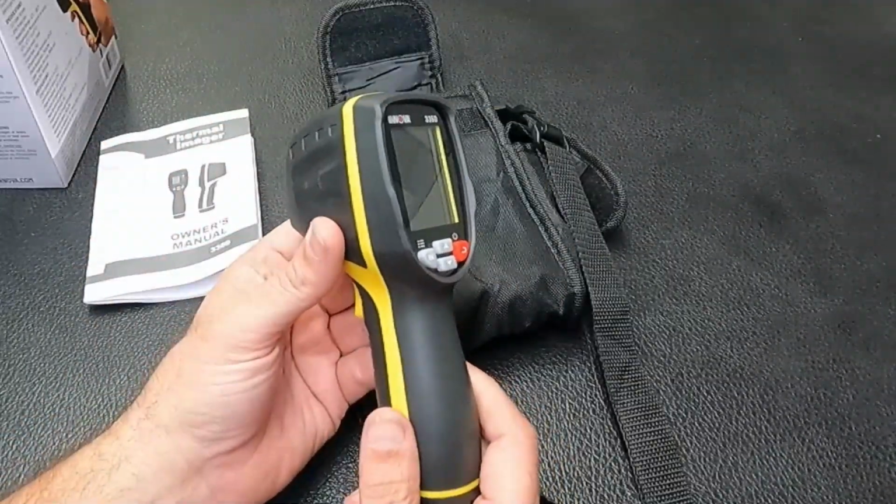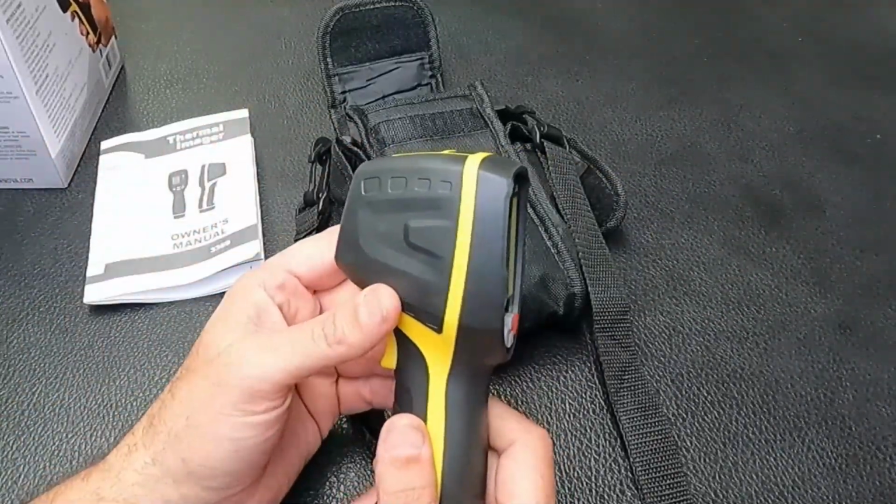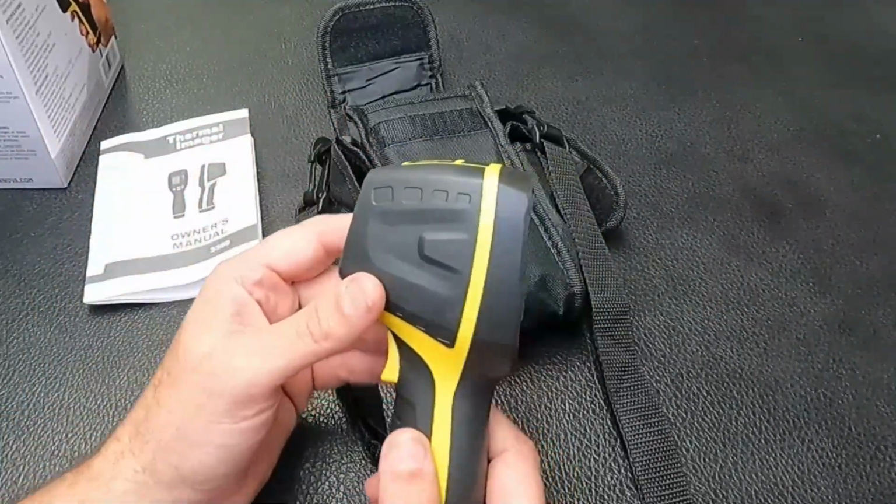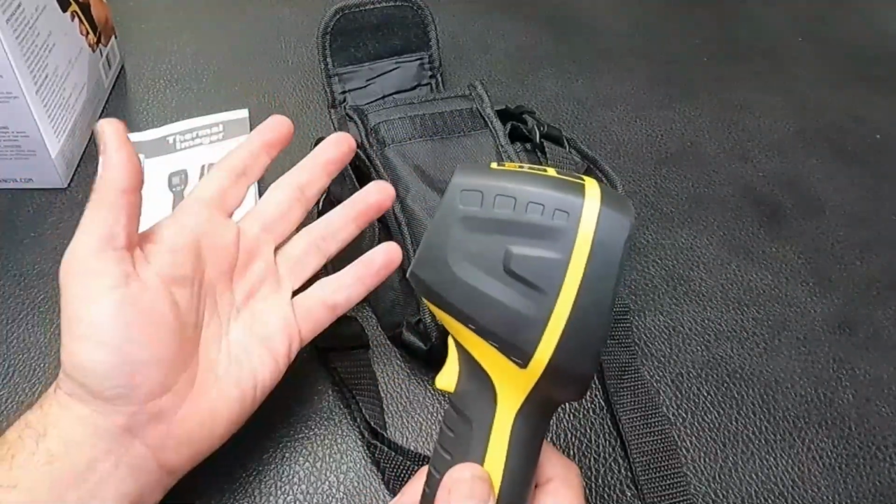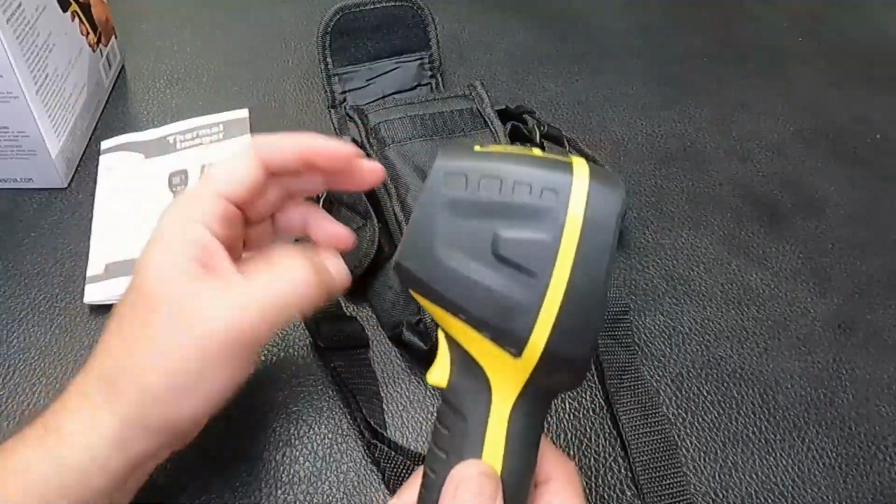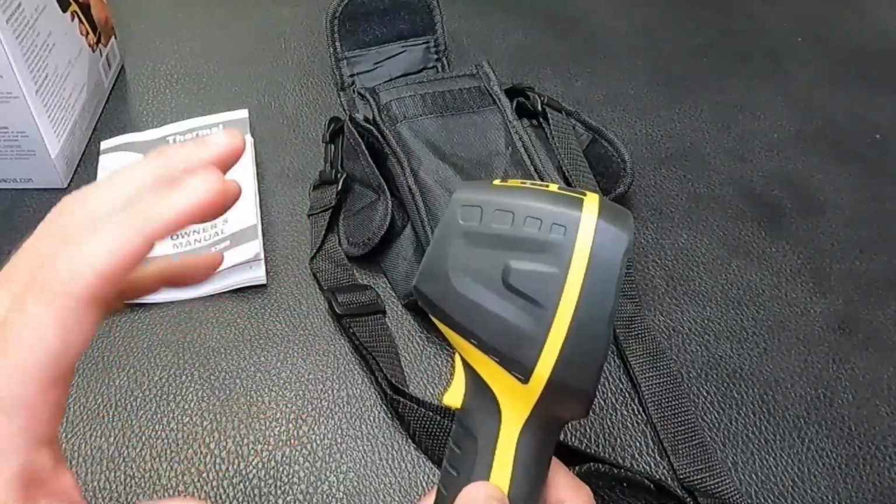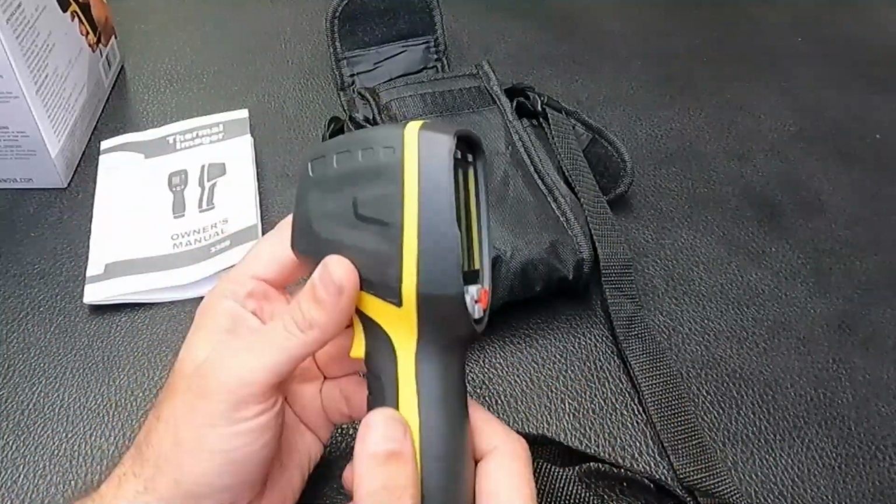Now, because I've never had one of these before, this is not something I've really ever used on a vehicle or to diagnose a vehicle, whether it be a parasitic draw or an overheating issue. But I'm excited now that I have this. I'm going to be able to find maybe a thermostat that's not opening, or find that clogged radiator, or even if you're just trying to hook up something that's aftermarket, you want to find a relay that's energized with a certain movement of the key switch. This will help you do that.